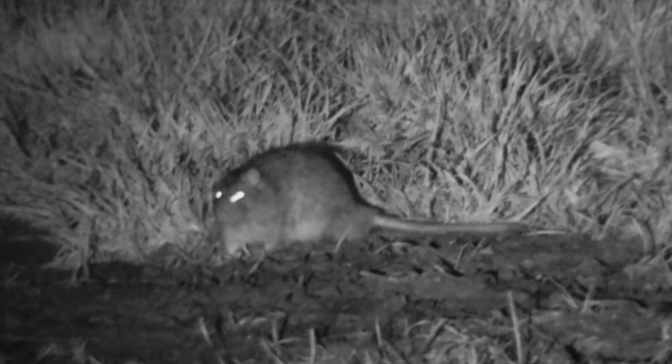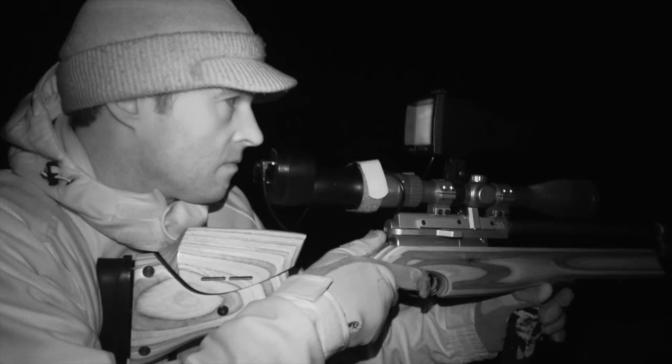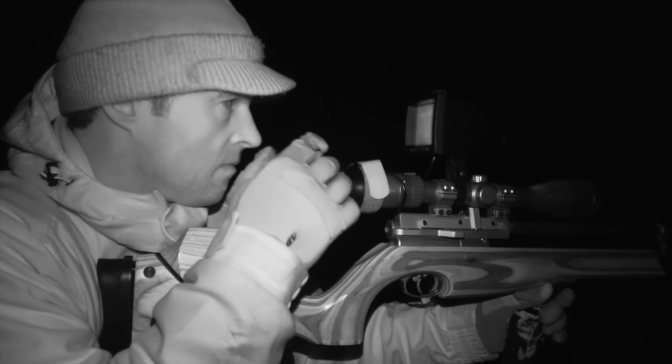I spotted that eye shine then and I thought it was going to be a rat, but it turns out it's a toad, so we'll leave him to go on his way. At last, this looks more promising.